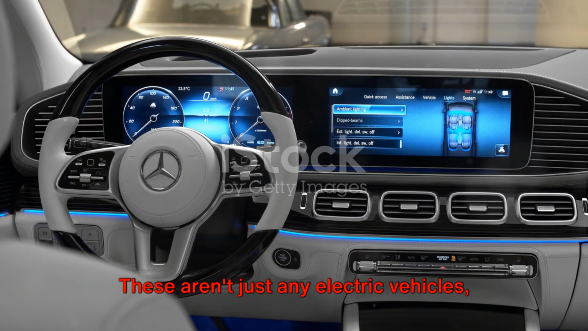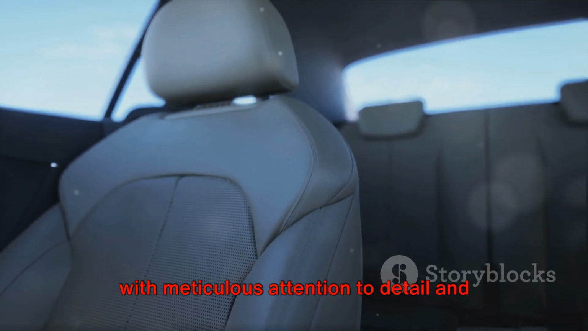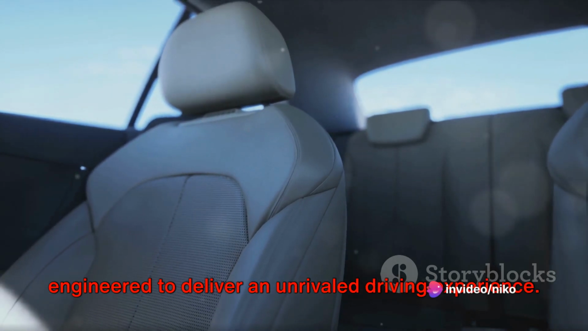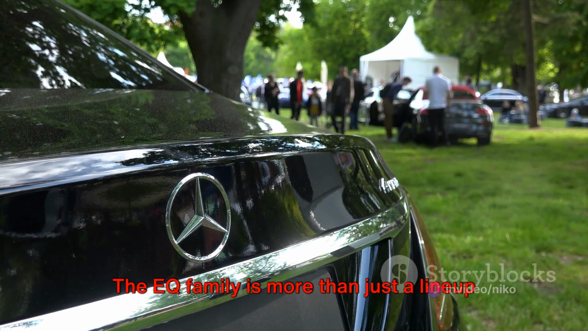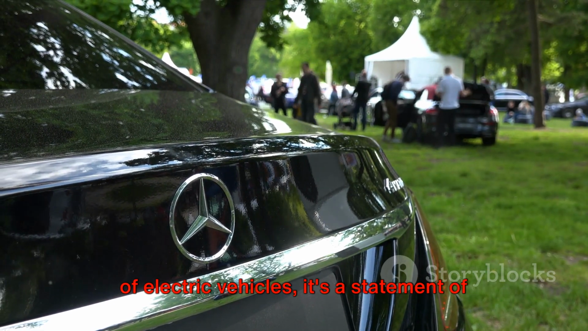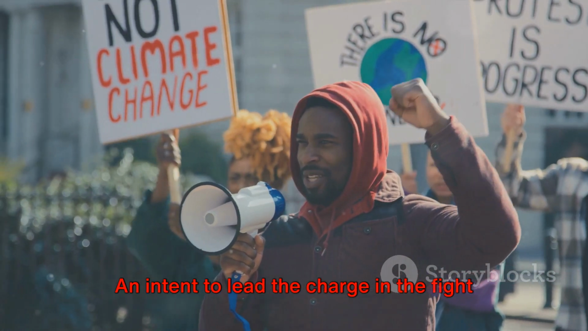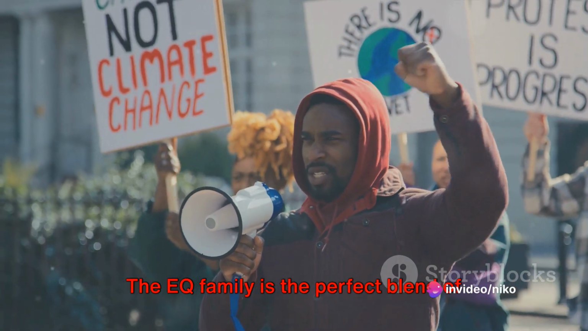These aren't just any electric vehicles, these are machines of precision, crafted with meticulous attention to detail and engineered to deliver an unrivaled driving experience. The EQ family is more than just a lineup of electric vehicles. It's a statement of intent by Mercedes-Benz. An intent to lead the charge in the fight against climate change by revolutionizing the automotive industry.